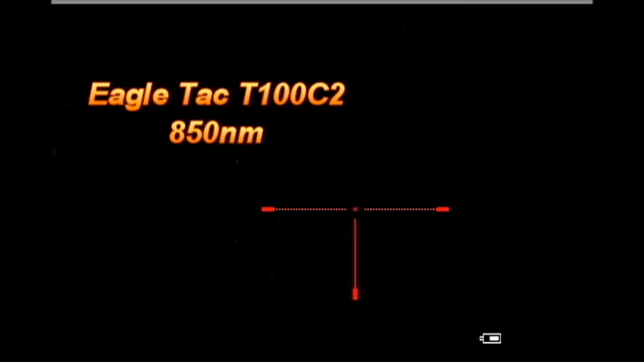I've switched illuminators. I'm now using the Eagle Tac T100C2. It's also an 850 nanometer illuminator. And as you can see the coyote. It's not very bright. It's brighter than the onboard IR, but it's not as bright as the LLTL001. Again, I can see an animal out there. I can't tell exactly what it is. I wouldn't know if that were a gray fox or a coyote or a dog. I can tell it's a dog-like animal.